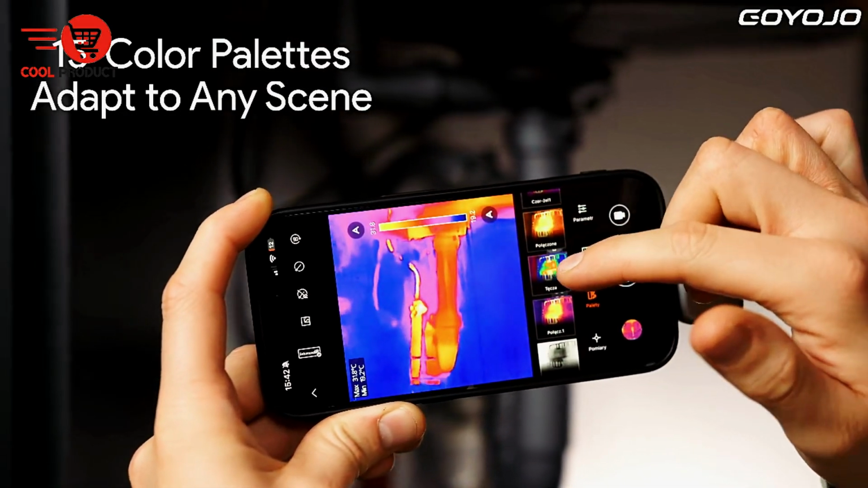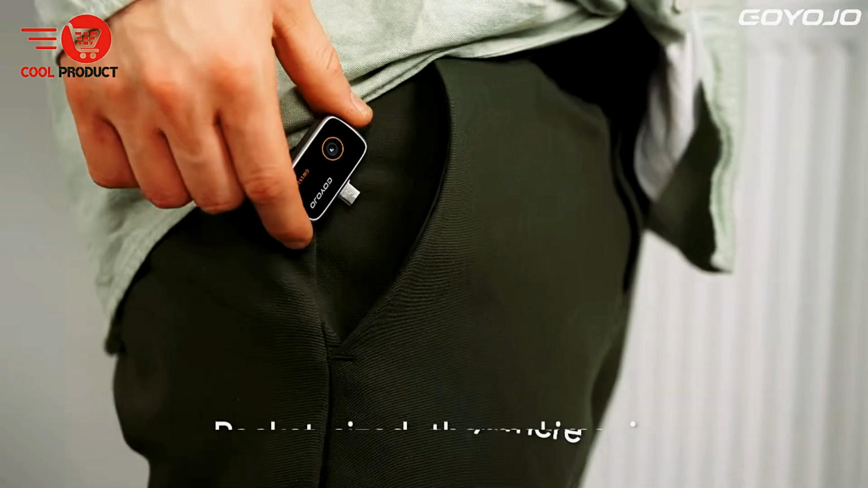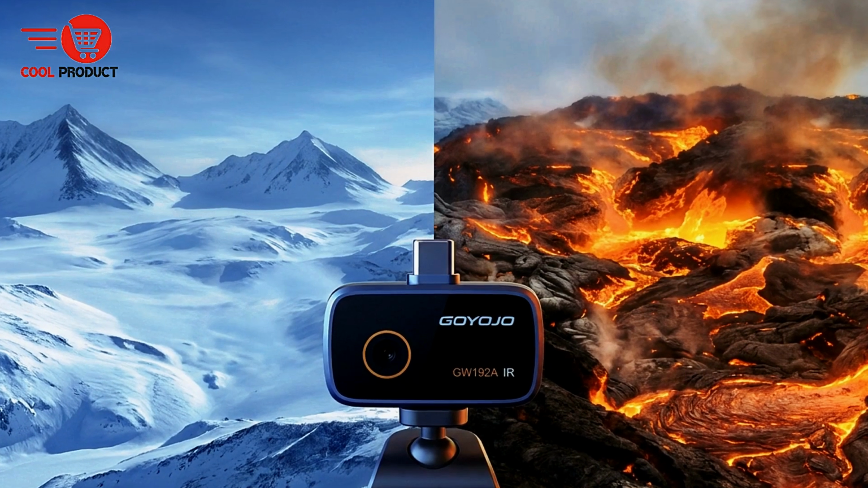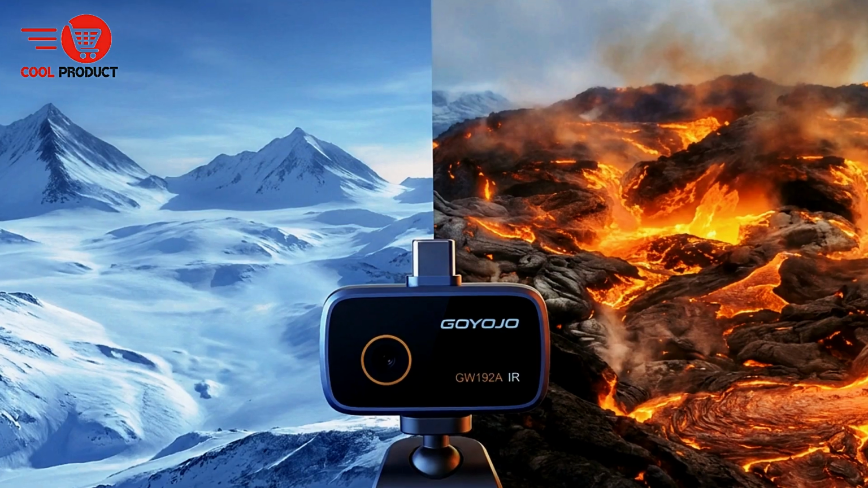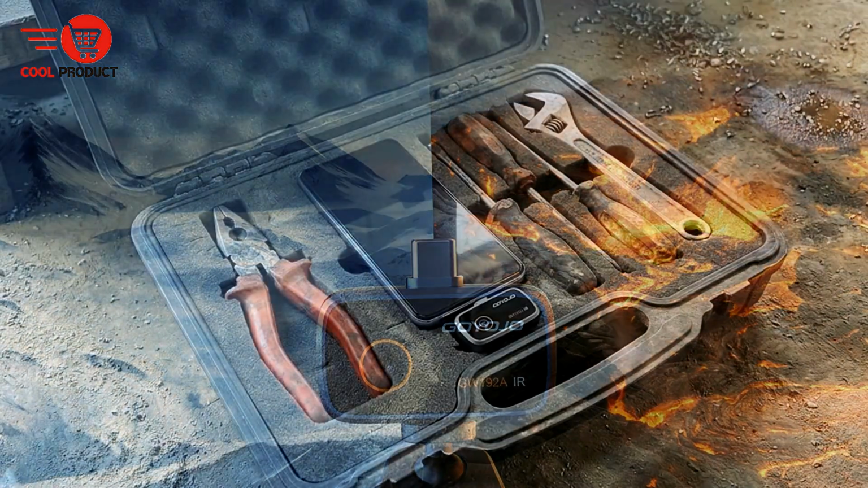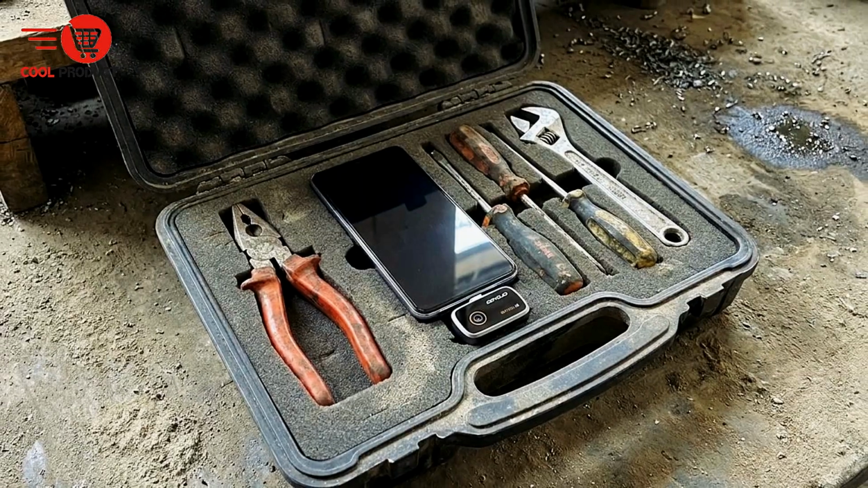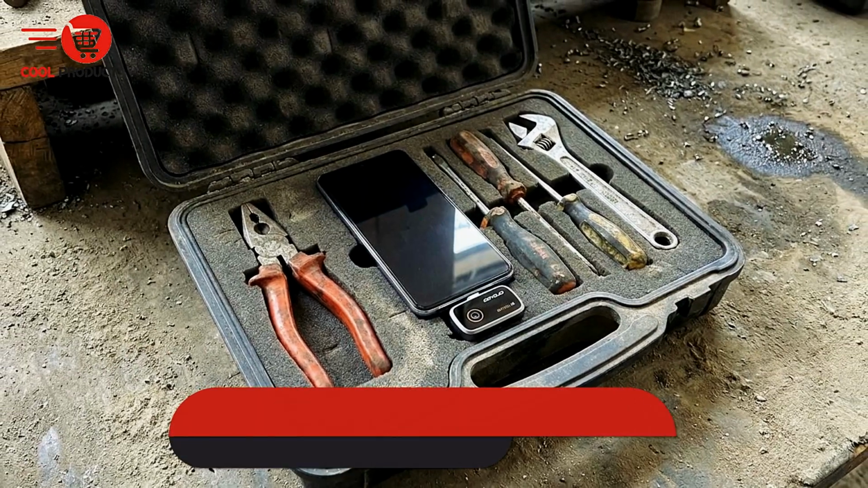The Goyojo GW192A Type-C Infrared Thermal Imager offers a simple yet effective way to add thermal vision to your Android device, making everyday inspection and repair work smarter and more efficient. Don't guess, see the heat.